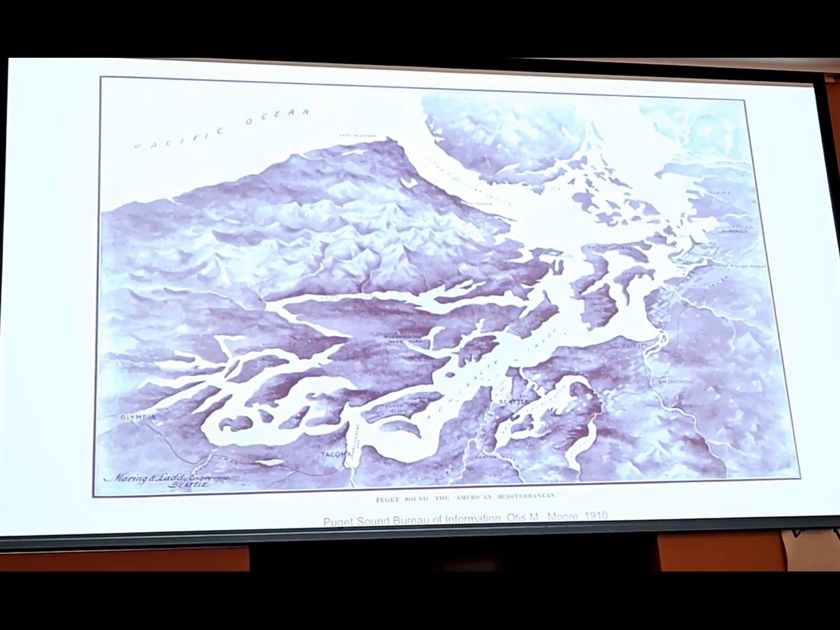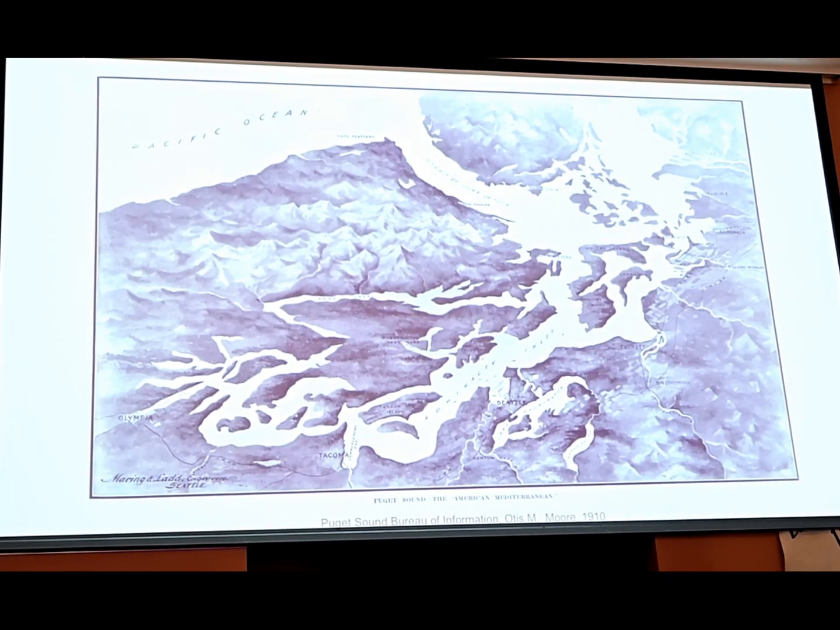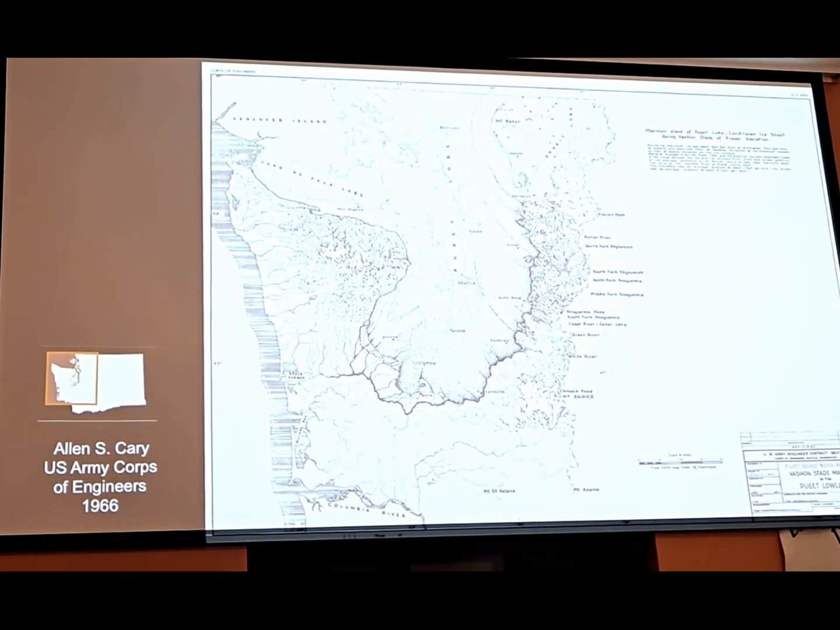So that glacial ice created what was dubbed in this postcard map from 1910 as America's Mediterranean. I don't know if you can read that. Or the American Mediterranean. I don't know if you all agree with that. When it was raining last week, I don't think I agreed with that very much. I think it was for tourism purposes, for sure.